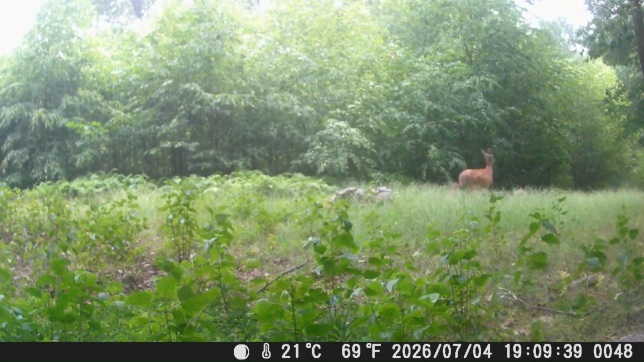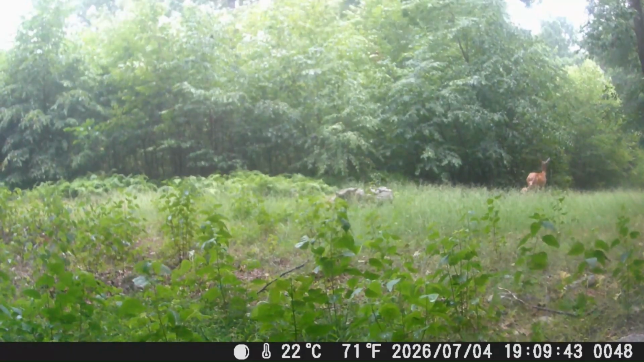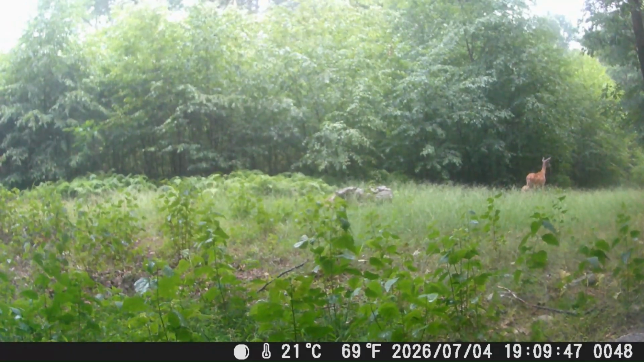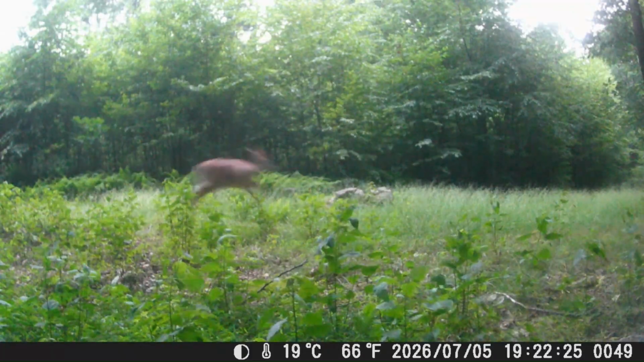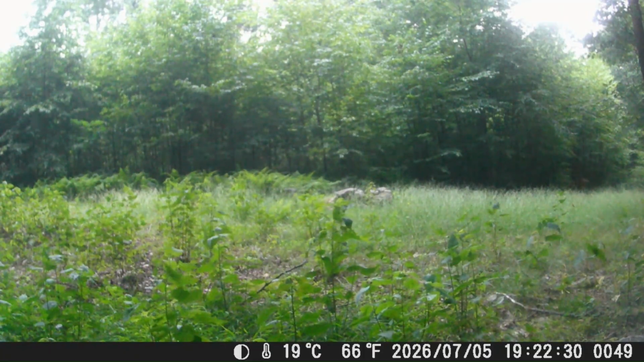Mama with the smaller fawn is wanting to bounce all around still. Deer running down through.